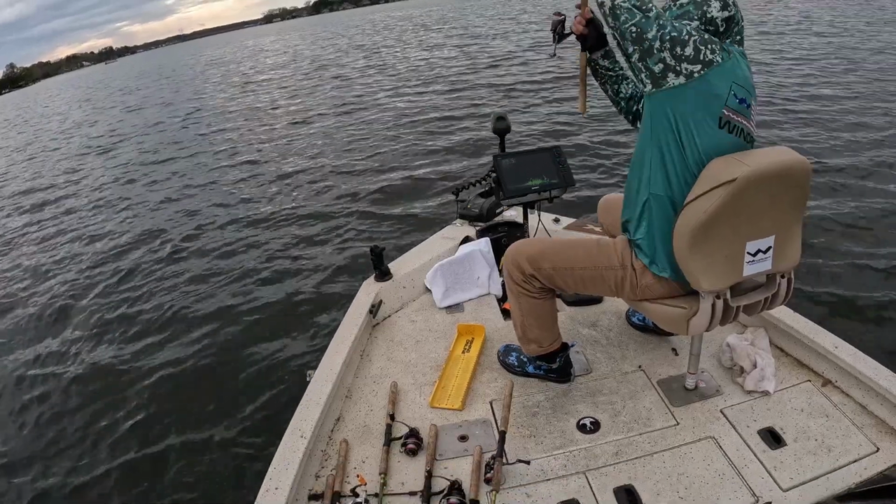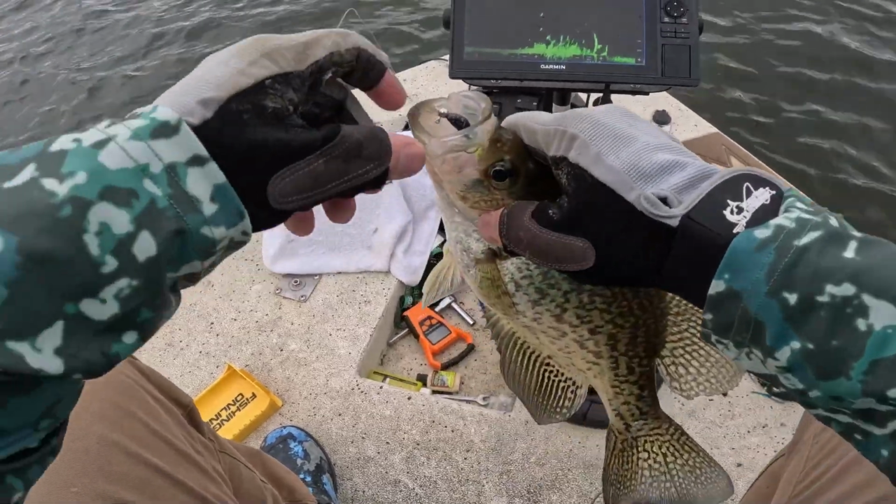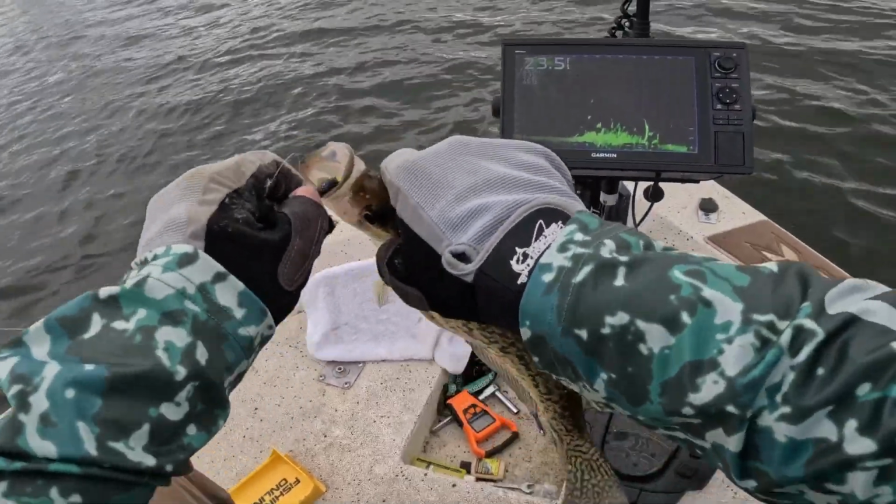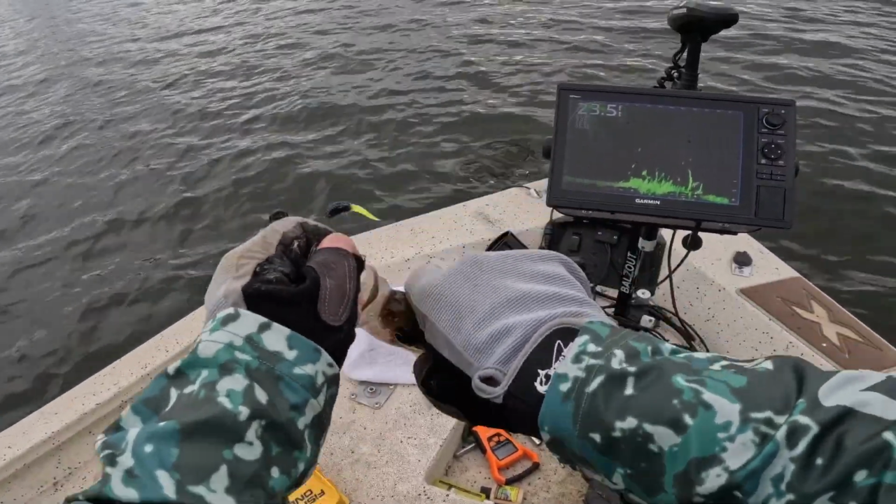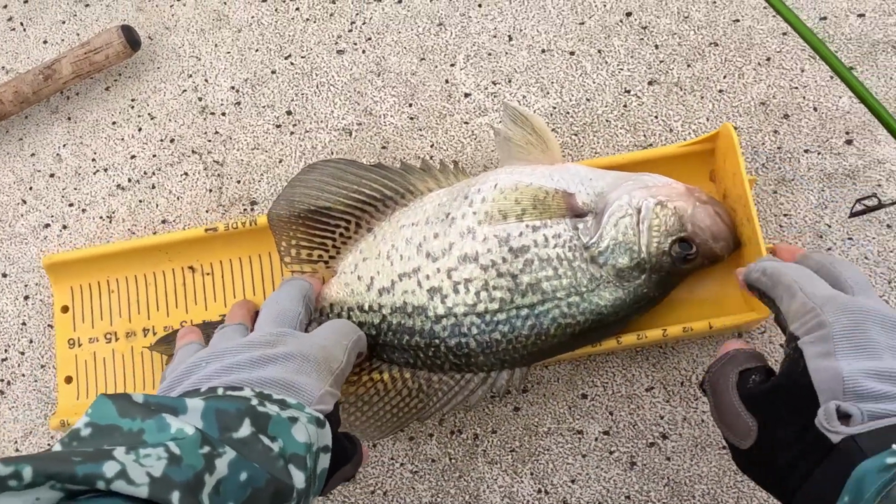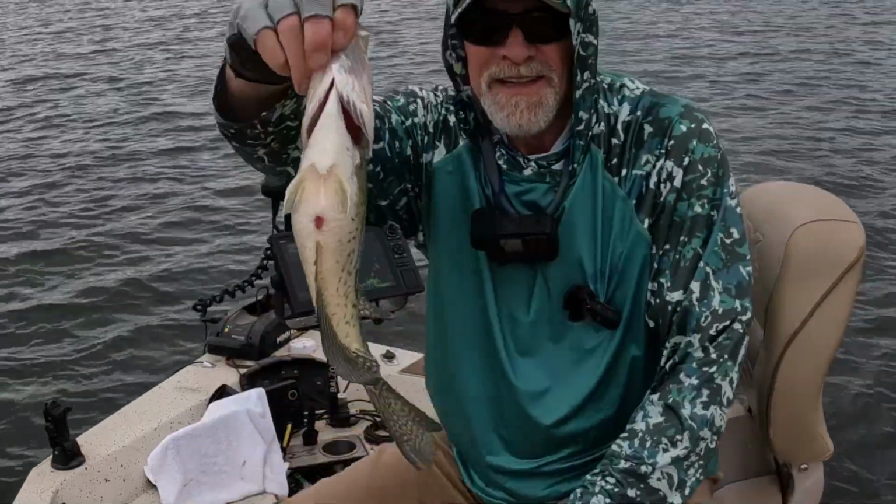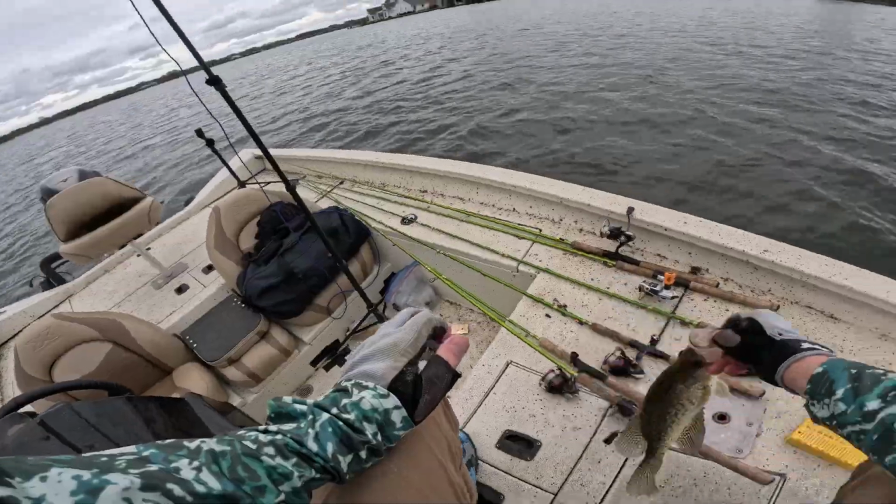Get up here, dude. Oh my goodness. Oh, that girl's pregnant. Put you back, little lady. Right at 14 inches. Look at the belly on that little girl. Get back in there.